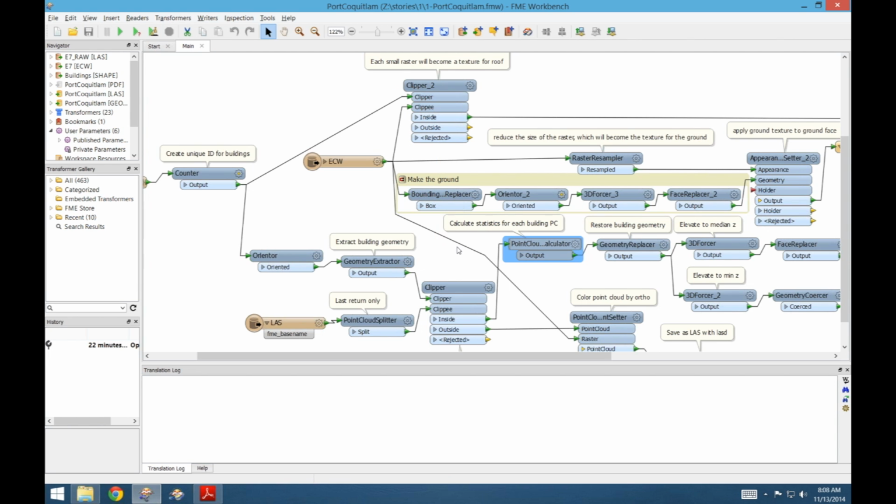So this is going to be done for each one of those buildings. We're basically going to get a little point cloud for every building because we chopped them out. Exactly, and now for each one we get the median. And so now you put back the geometry, and this is where you extrude it.